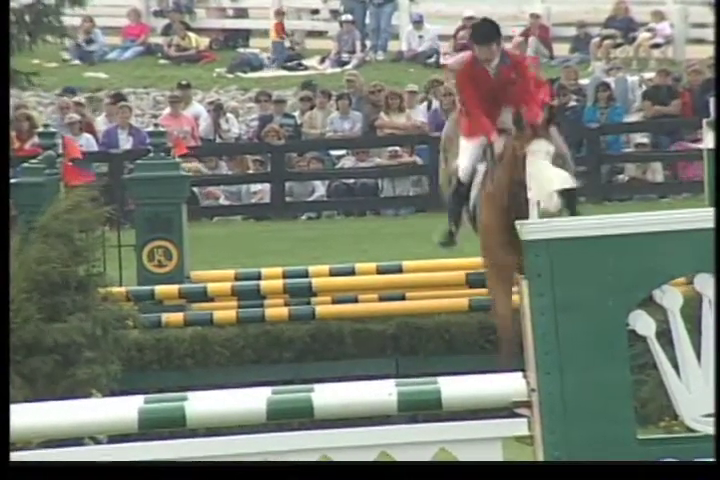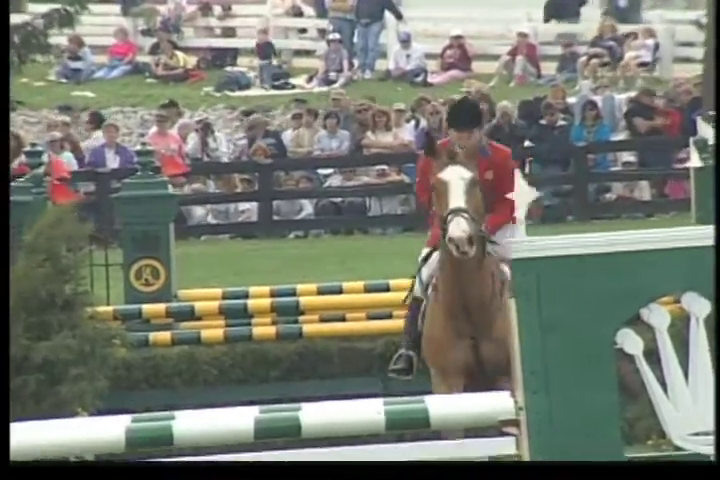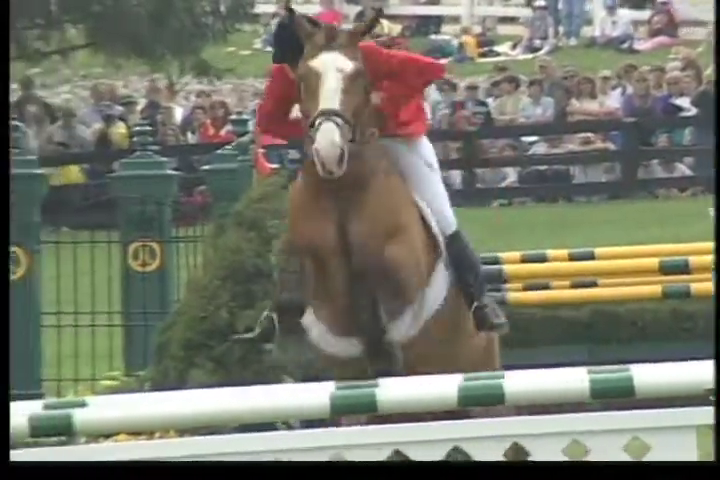The horse is a majestic animal, and everybody that's involved with it loves them, and everybody wants to do what they can to prevent an injury from happening. And training is hard. Being an athlete is a difficult profession, and that's what these horses are. They're superior athletes.